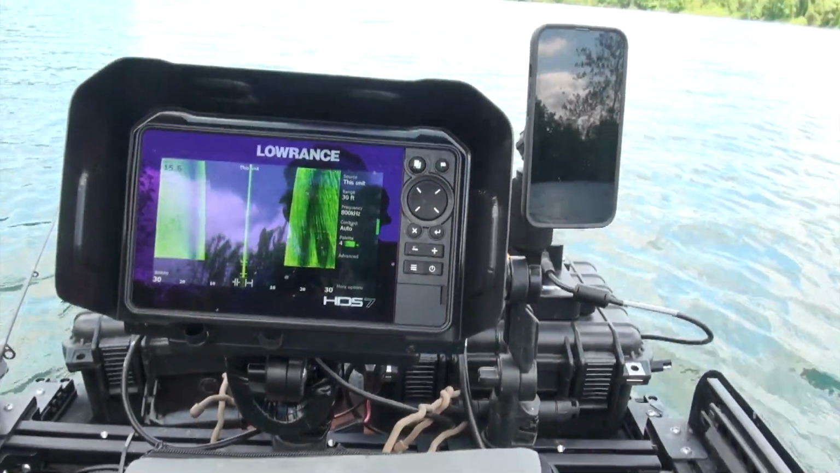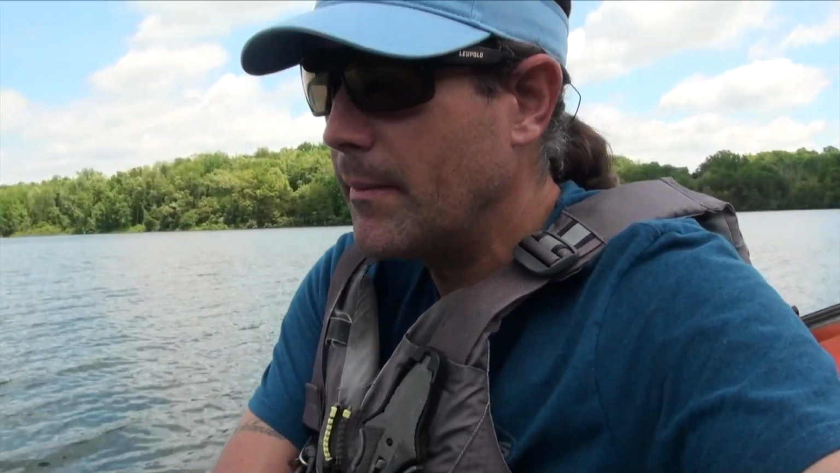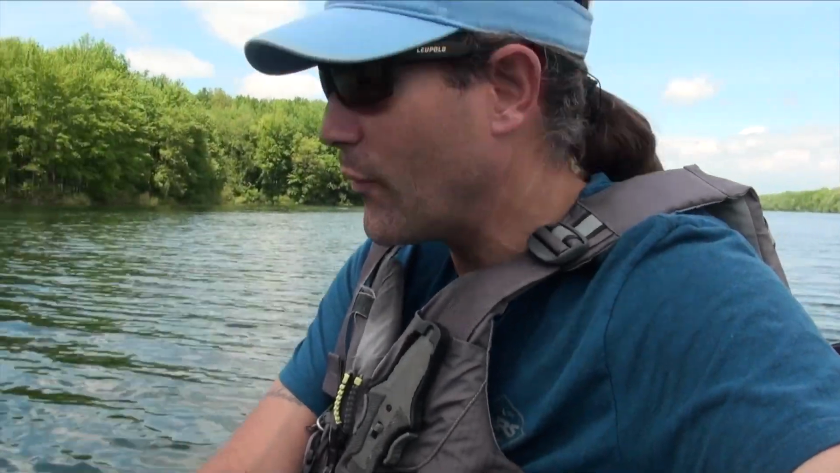I want to know what that structure is out there and drop a waypoint on it, because it's got a lot of fish on there. I'm pretty sure that they're perch, because it's a lot of them, but when these fish are done on the beds, they'll go on that point.